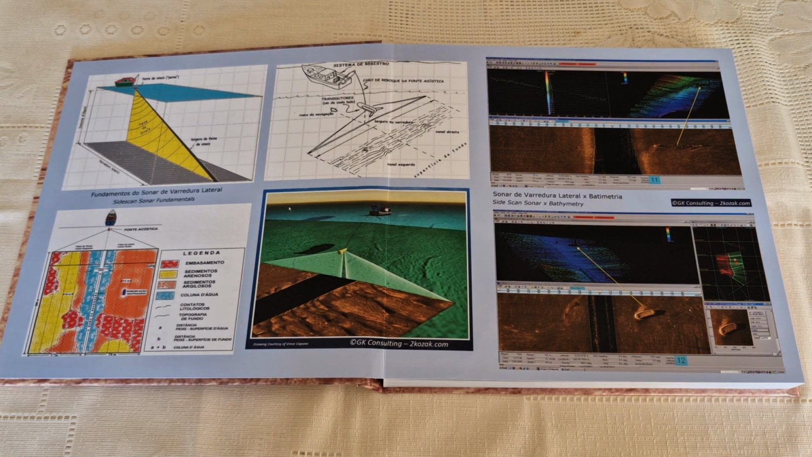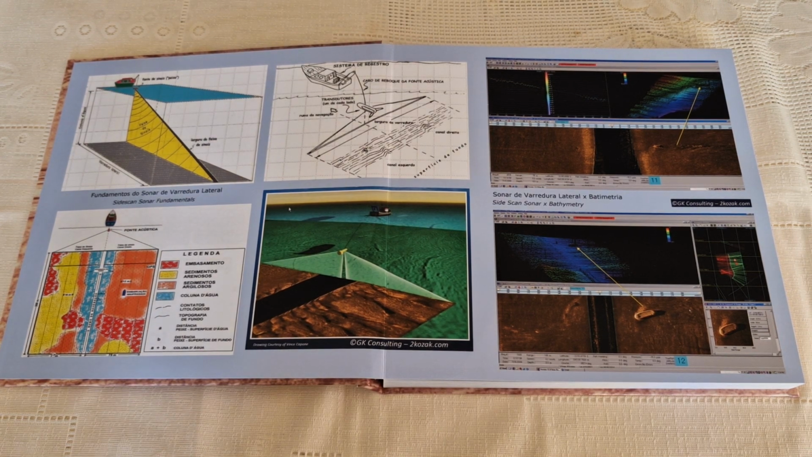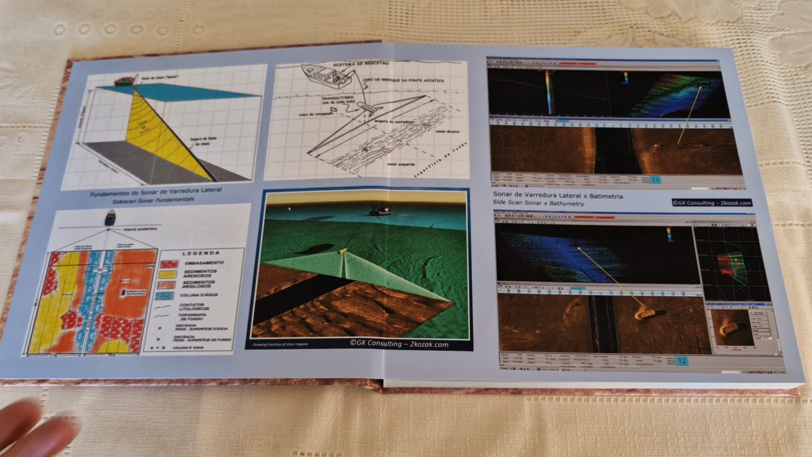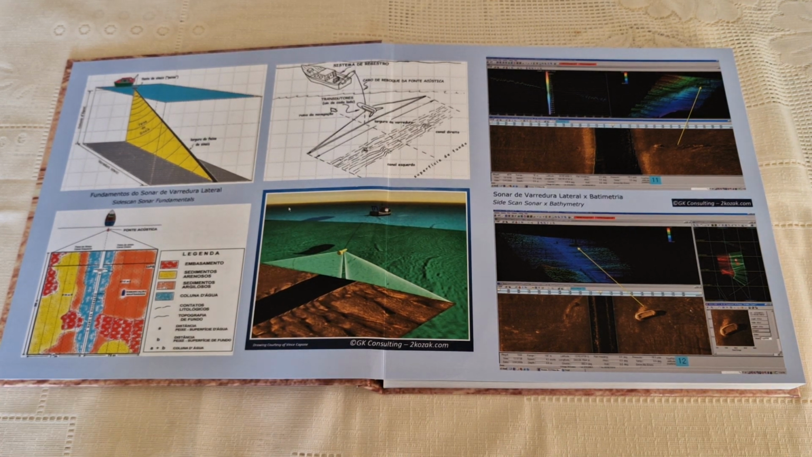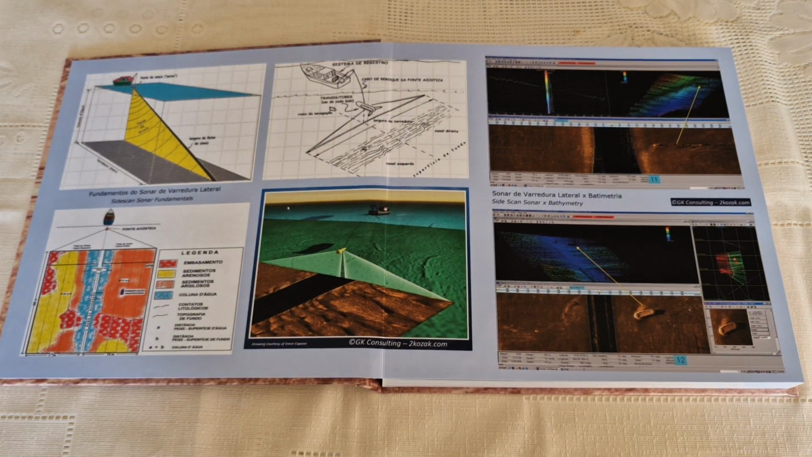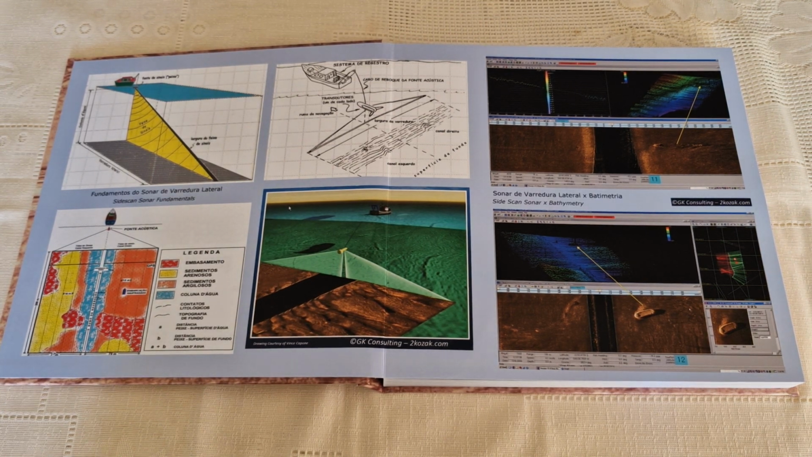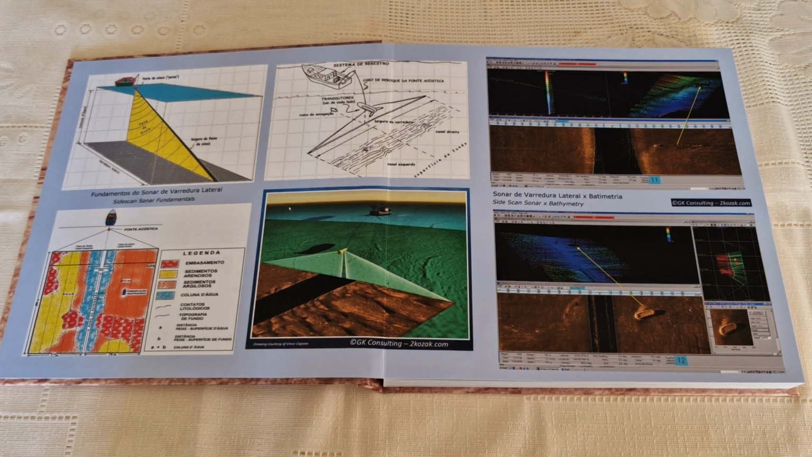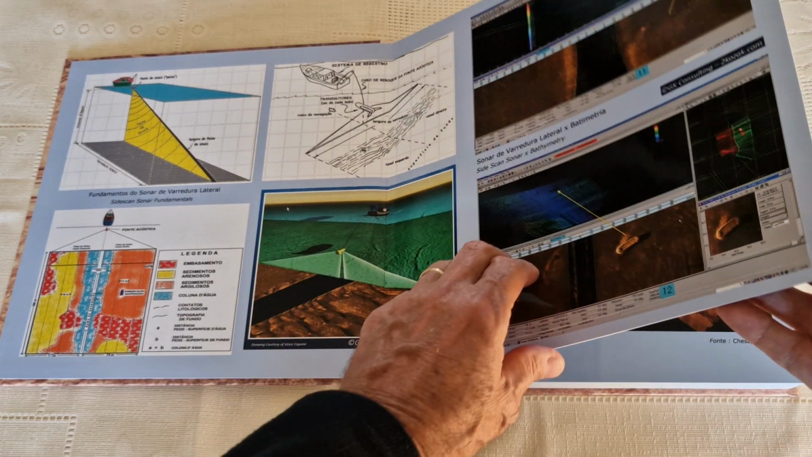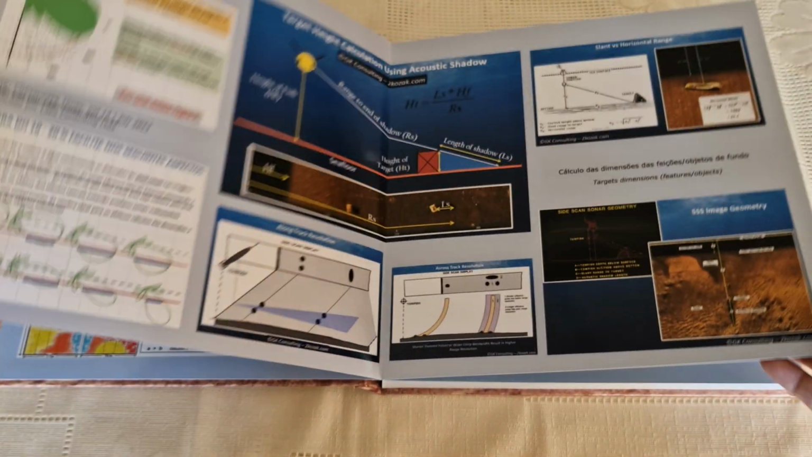On the first pages I just show basic concepts of side scan sonar. Most of these images are mine, but some of them are from Gary Kozak, Vincent Capone, and Damon, Liz, and some other colleagues. Maybe you know, they also have nice images, nice drawings about how side scan sonar works. So I imported from them some of these images you see here, and also some tables.